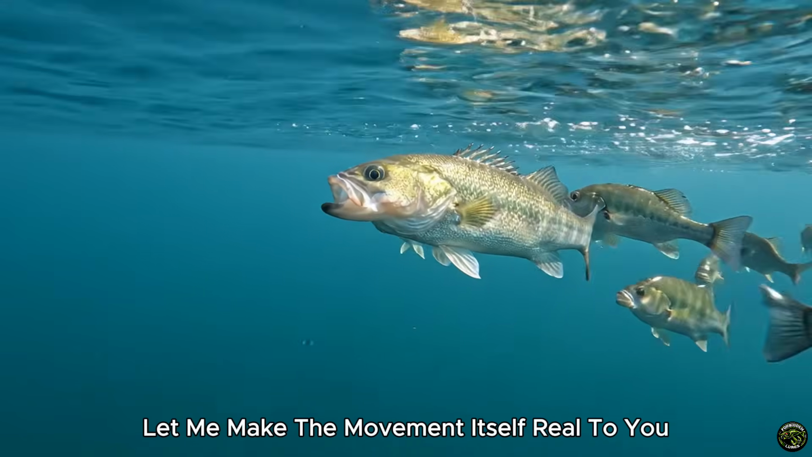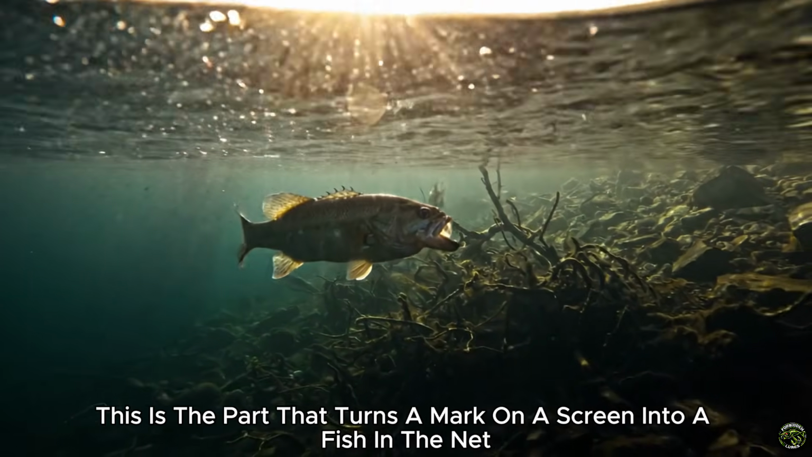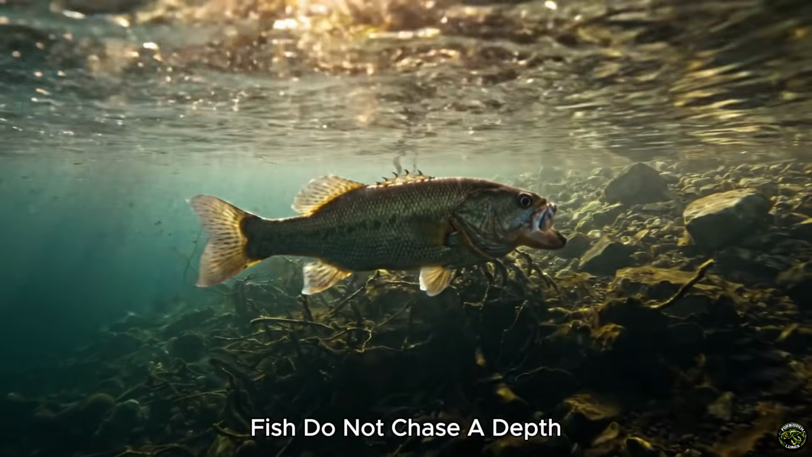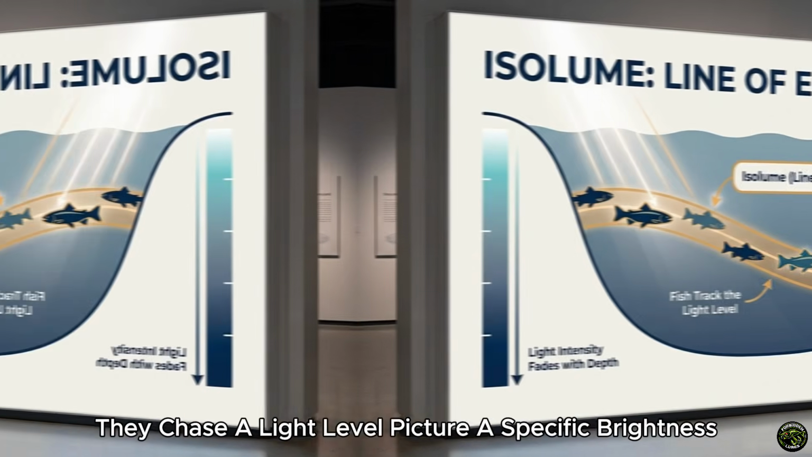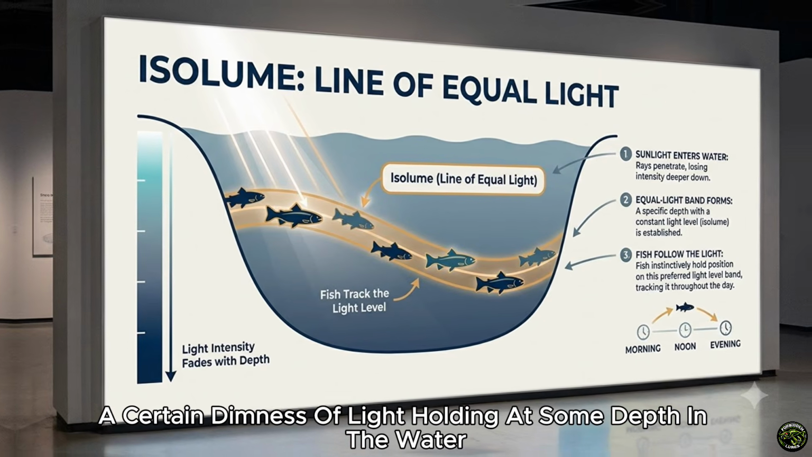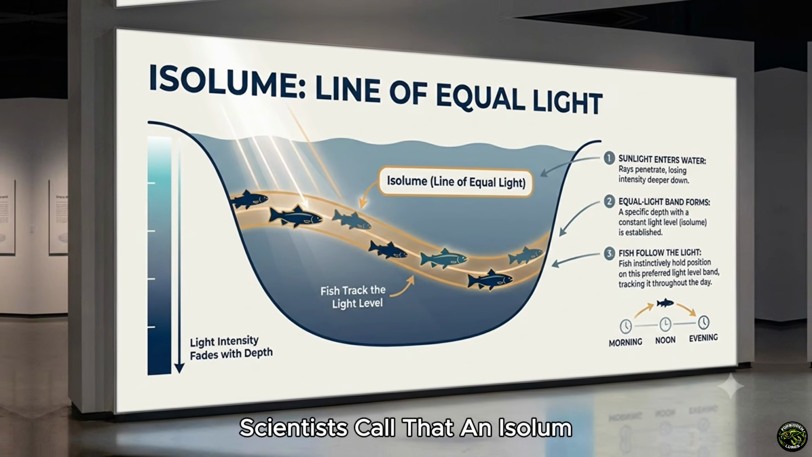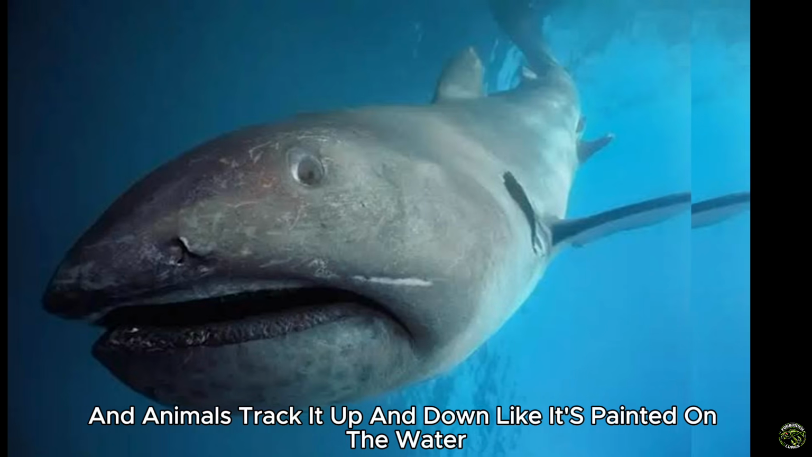Let me make the movement itself real to you, because this is the part that turns a mark on a screen into a fish in the net. Fish do not chase a depth, they chase a light level. Picture a specific brightness, a certain dimness of light, holding at some depth in the water. Scientists call that an isolume, a line of equal light, and animals track it up and down like it's painted